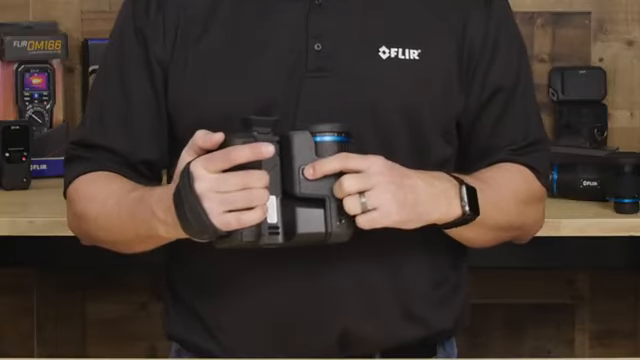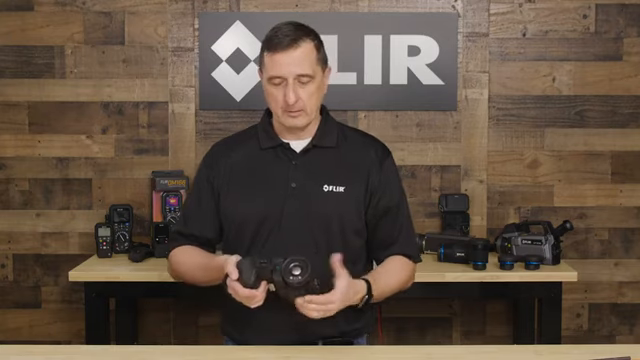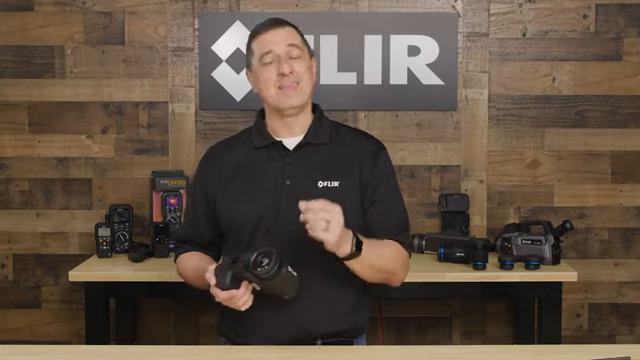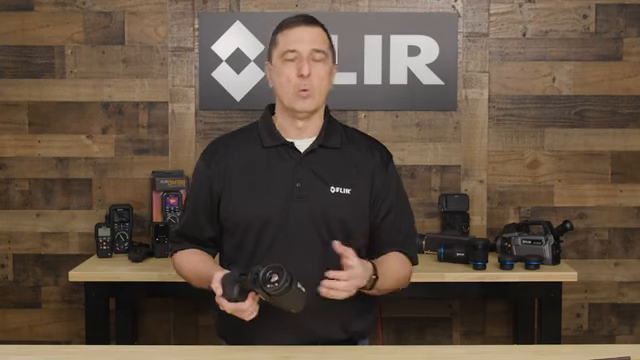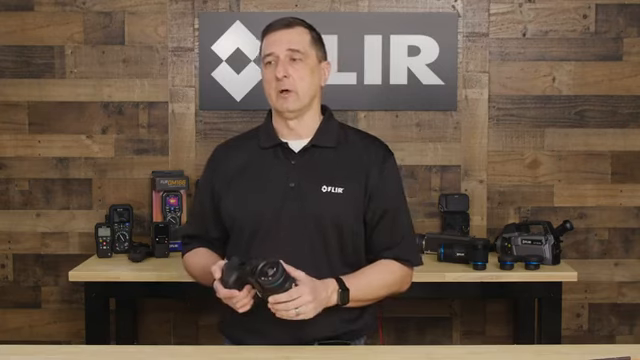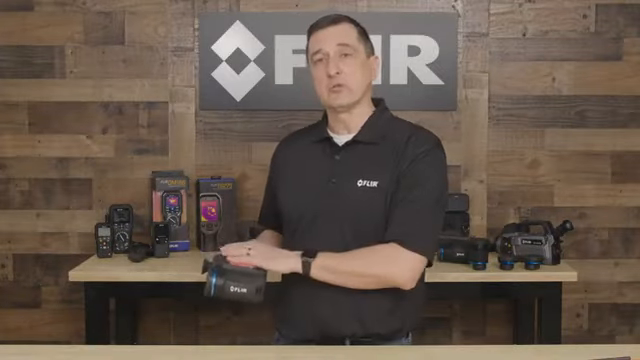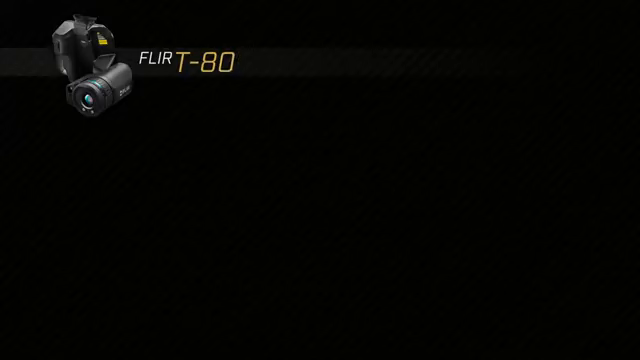There's also another button on the bottom here. This is our laser button. The laser is really nice when you can show somebody on your camera system the exact target that you're looking at, and now they know what to fix. There's no second guessing, no "well, I thought you pointed to this one." With the laser, we can very precisely point out that location. Our laser is also a distance measuring tool. As you indicate and press the laser on your screen, it'll give you the distance from the camera lens all the way to that target.